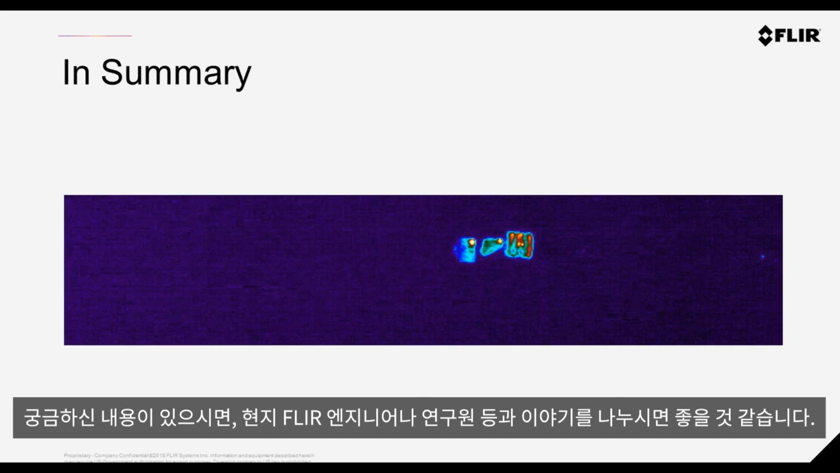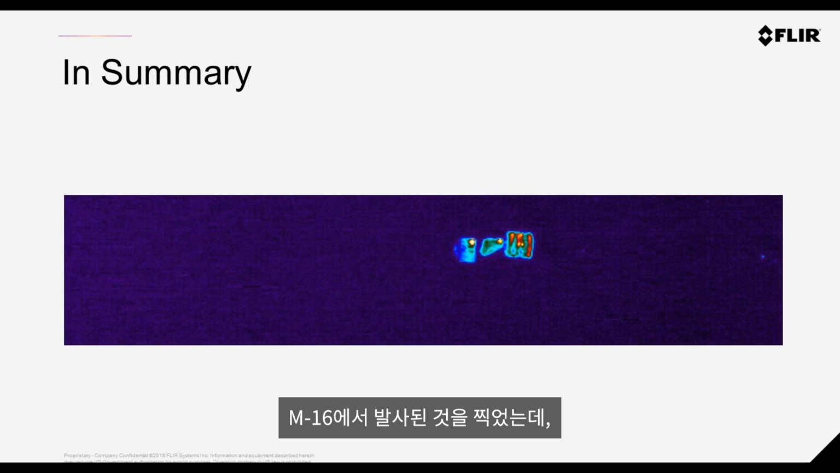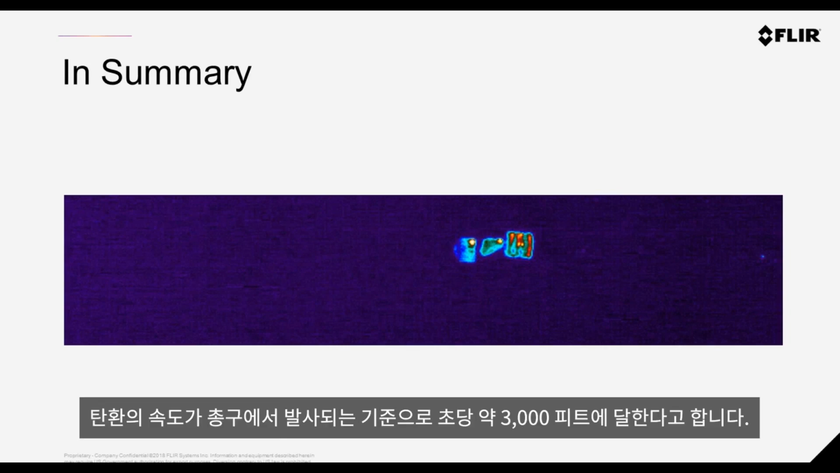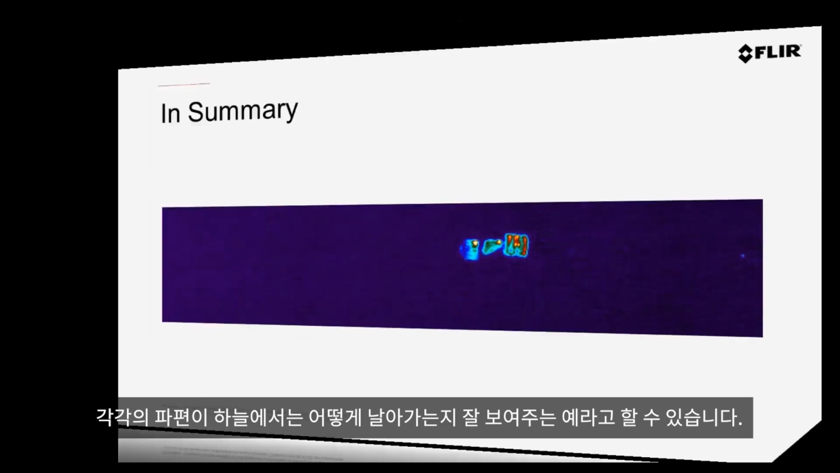And by the way, the image that we see on the screen here, this is with a FLIR long wave. It's a 5.56 NATO round captured in flight. It's been fired from a M16, and it has a muzzle velocity of around about 3,000 feet per second. And they want to see how the fragments are looking in flight.